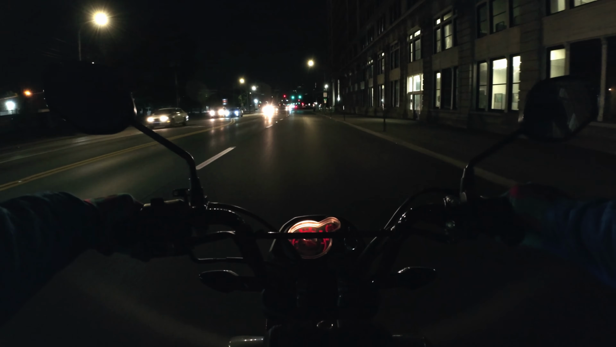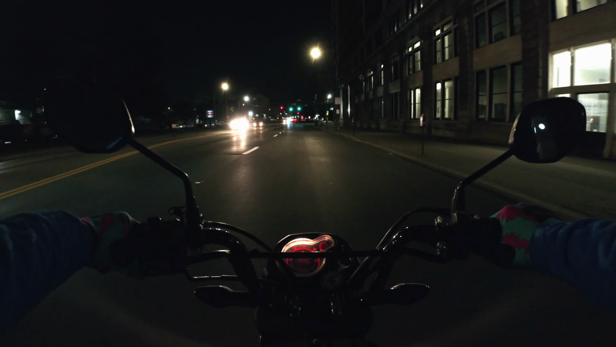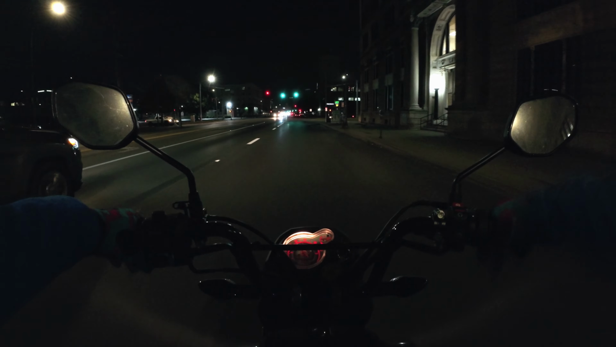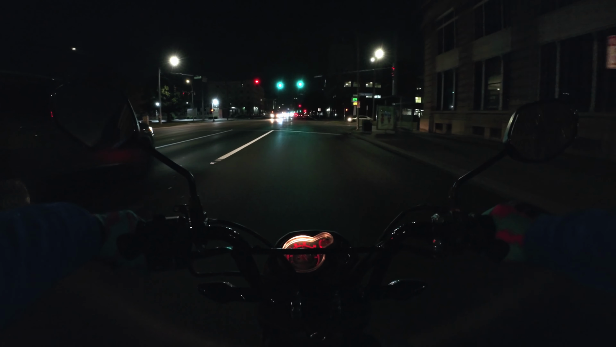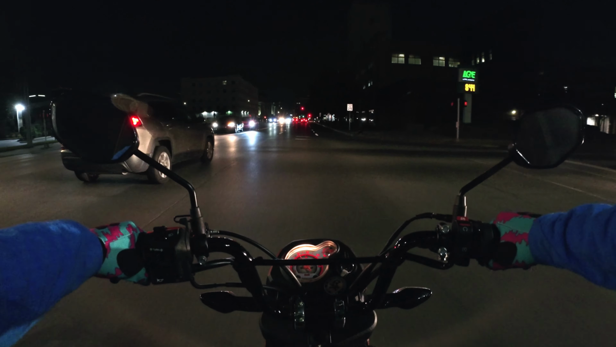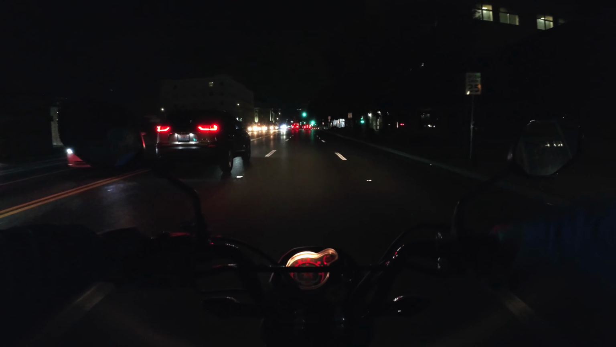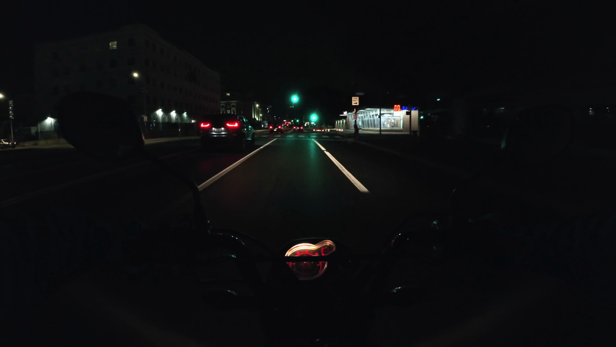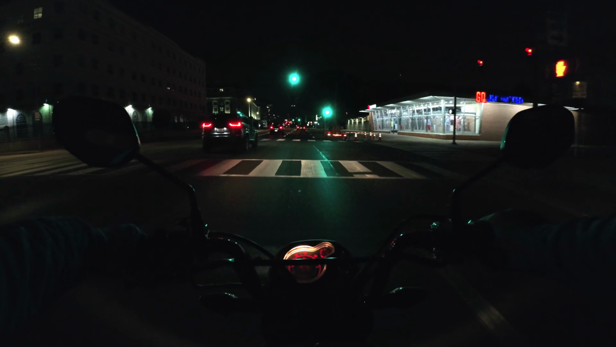But yeah, so this was taking the Honda Navi. Started out on Main Street, then went down to Northwestern Parkway, through Shawnee Park, and then I came back down to Broadway, heading back towards the main stretch of downtown Louisville and the Highlands. But yeah, that'll wrap up this ride.